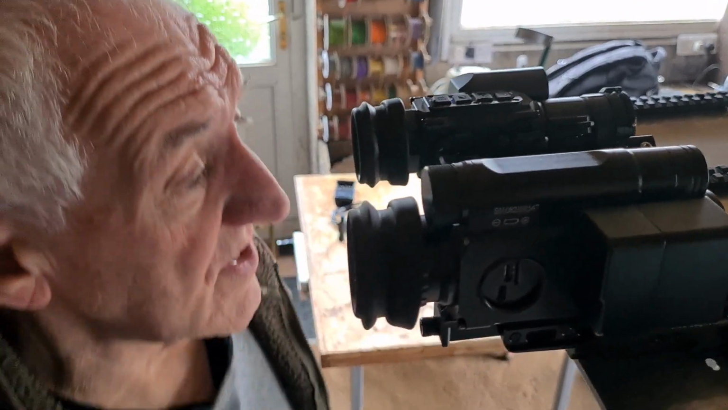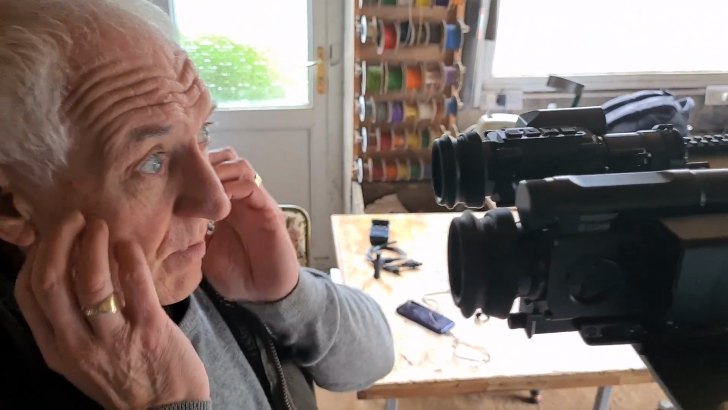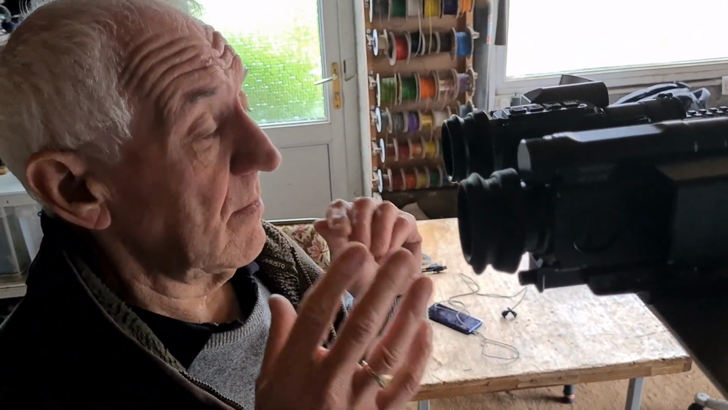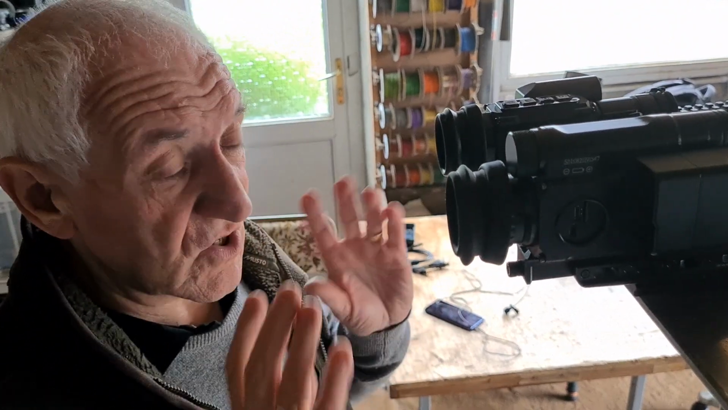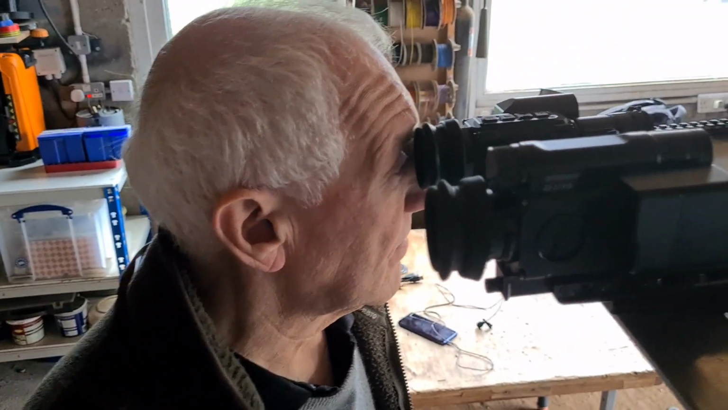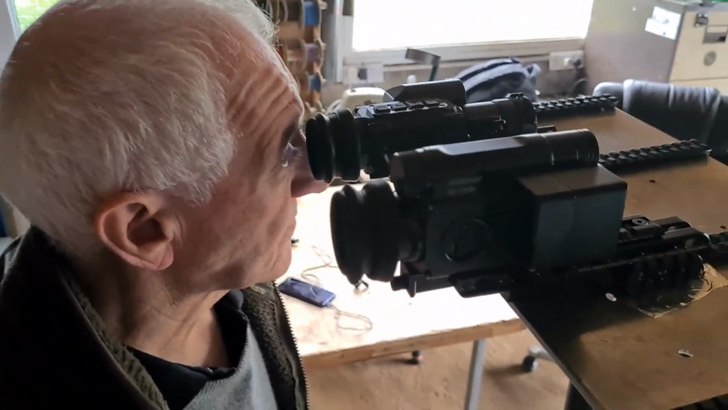But this is the problem with all digital scopes that use a near eye display. You've got to get your eye close enough to the display to be able to see it all, so you get a distortion-free image. And that means you lose eye relief, which puts you at risk of getting whacked with a recoiling rifle. Well, thankfully PCP air rifles have no recoil. That's right. These are perfect.